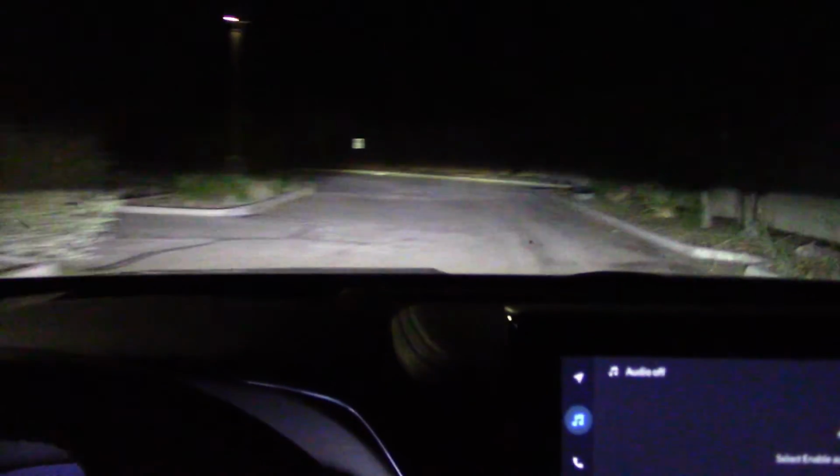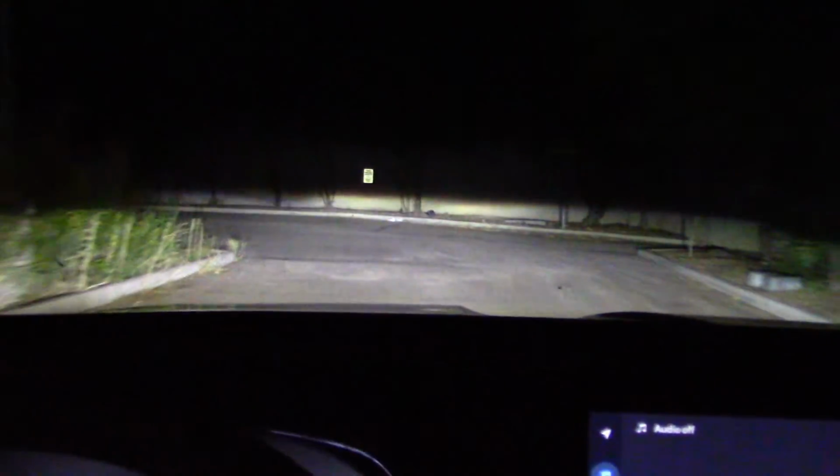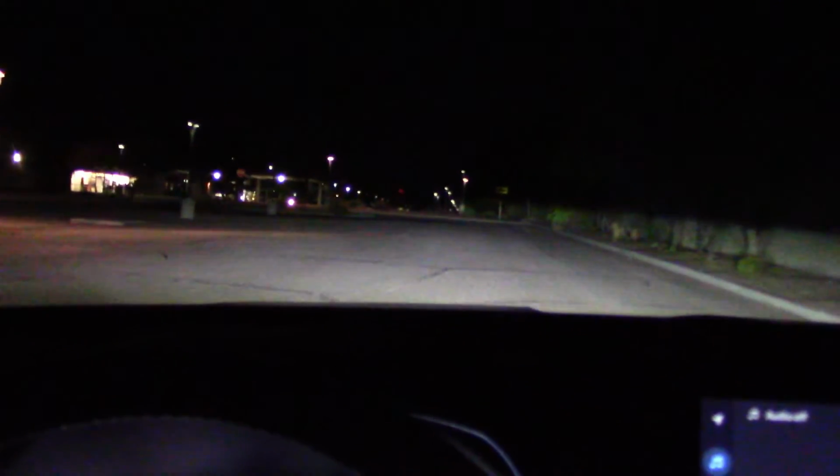There we go. Left, right. Works pretty good. If you live where there are a lot of tight mountain roads with lots of tight corners, you're really going to like these headlights.